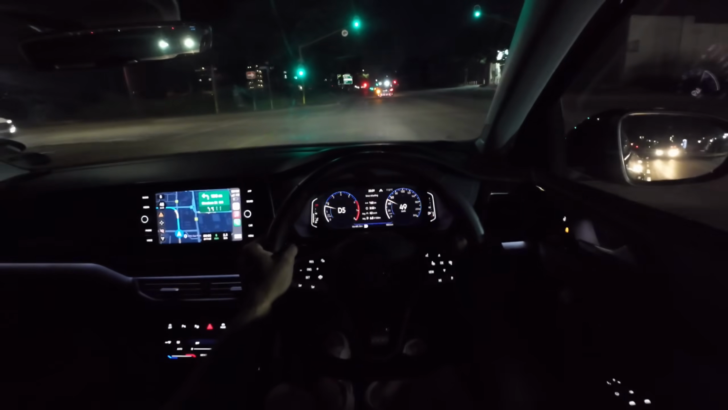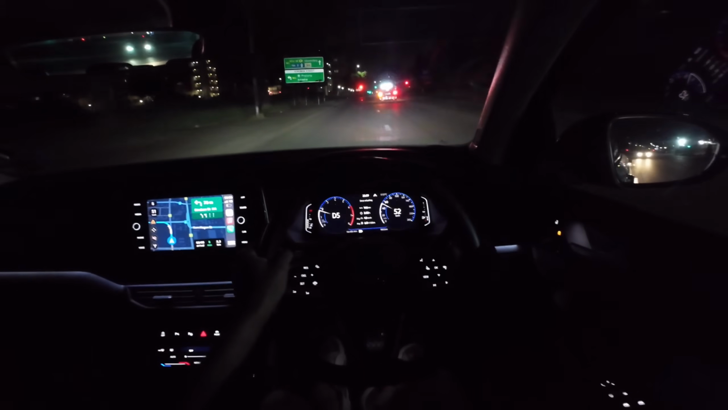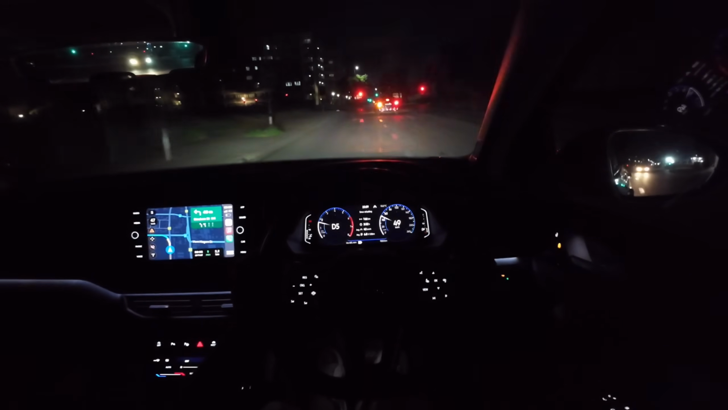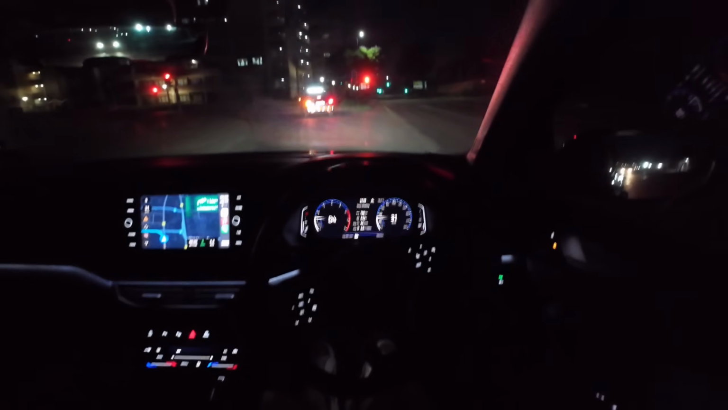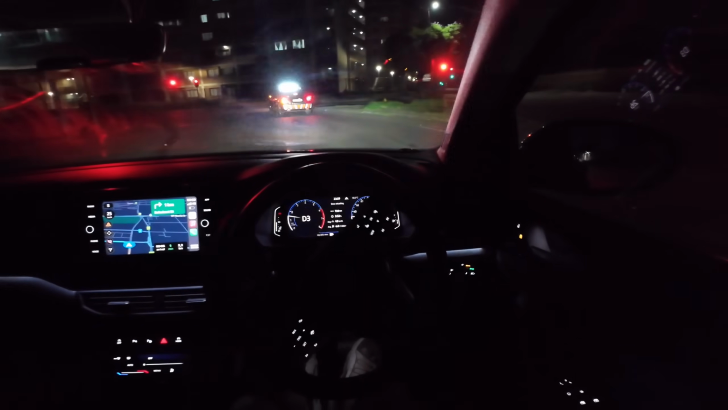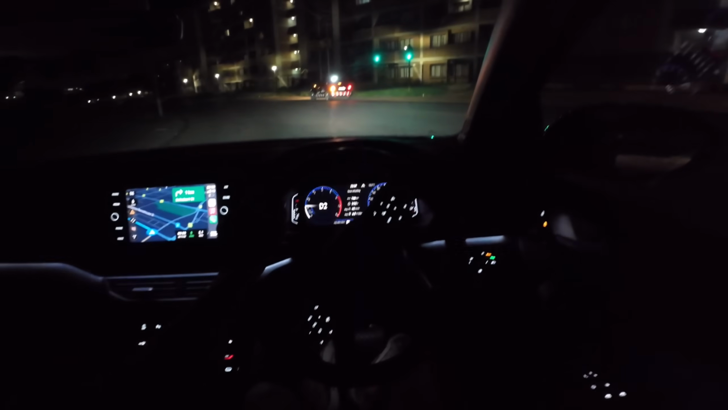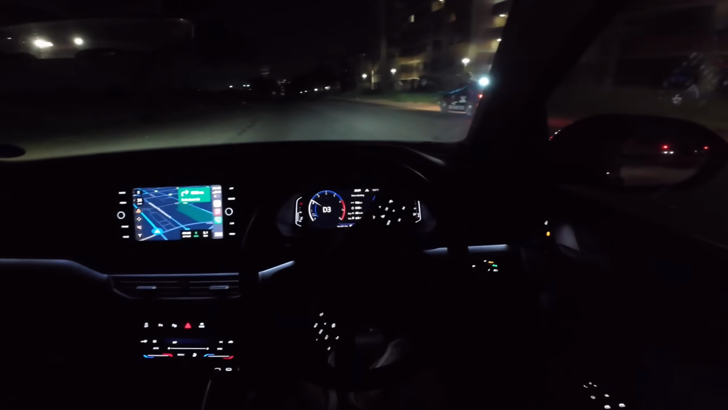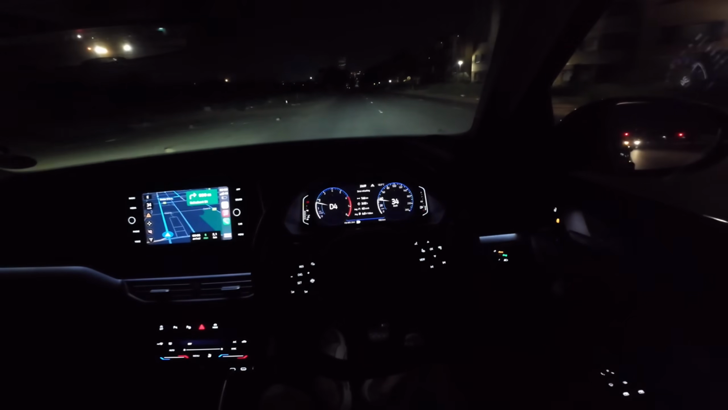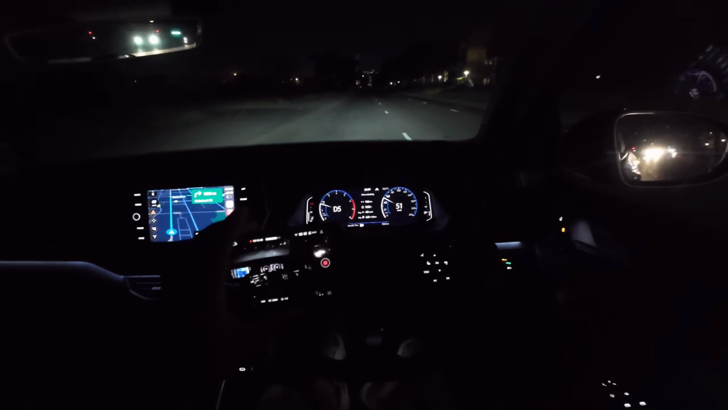So, actually about 30 minutes away from home, and this is going to be my last drive with this car. I'm really going to be sad tomorrow when they come pick it up, but we'll be switching to something else later by the end of the week. And yeah, I'll just let it be a surprise to you guys.